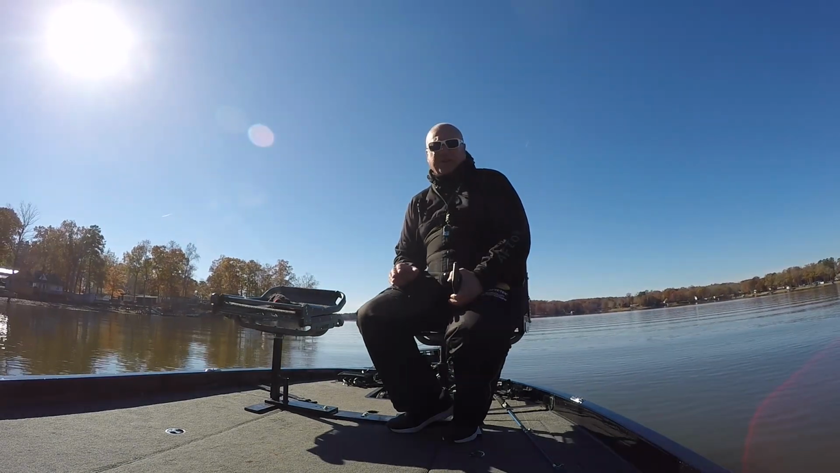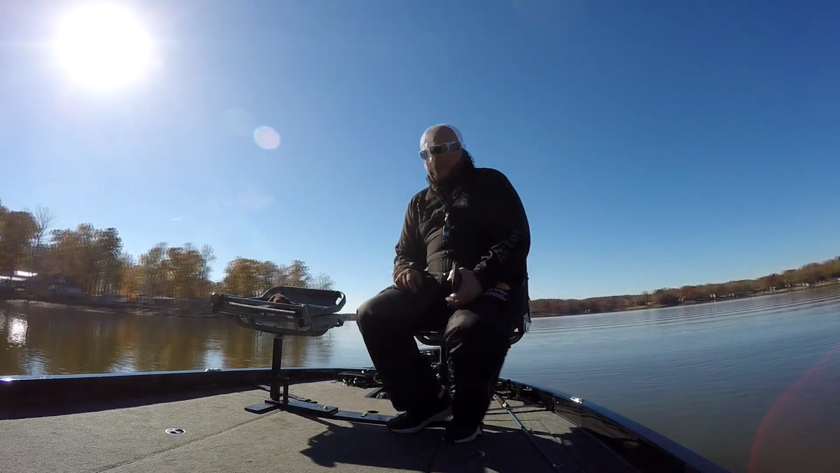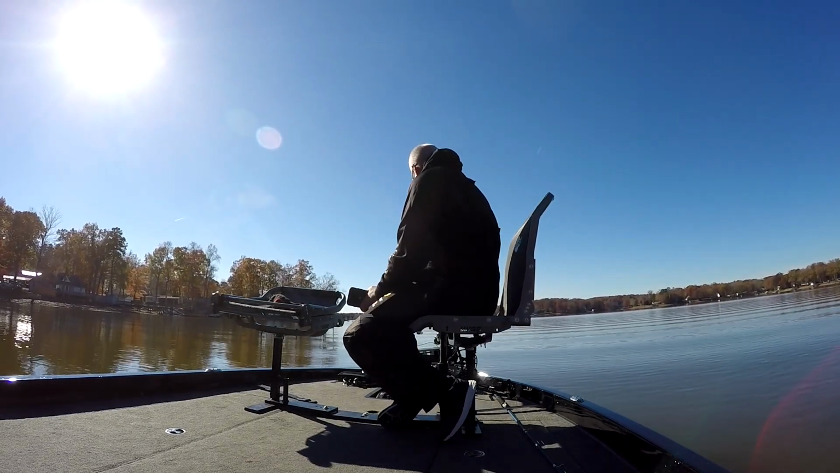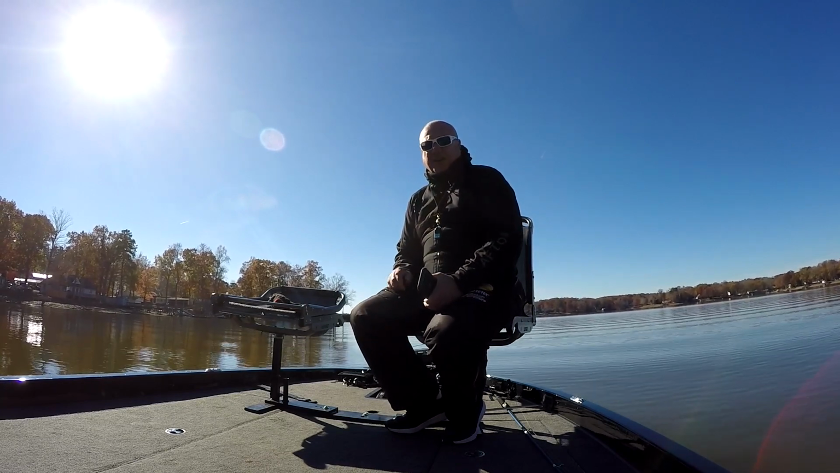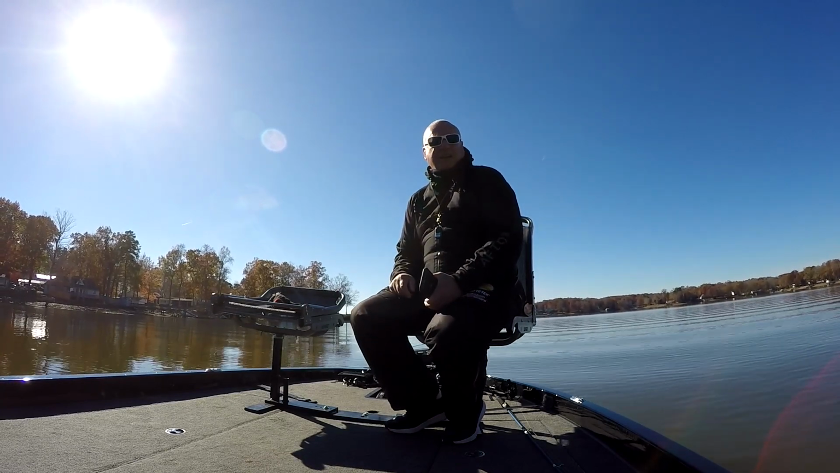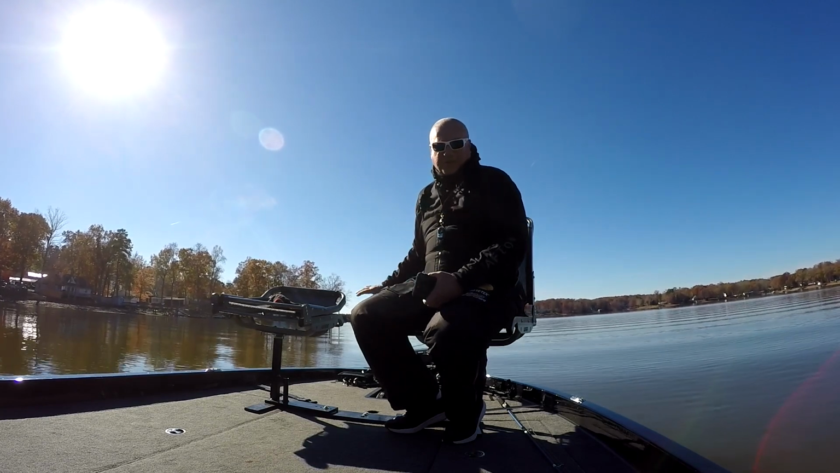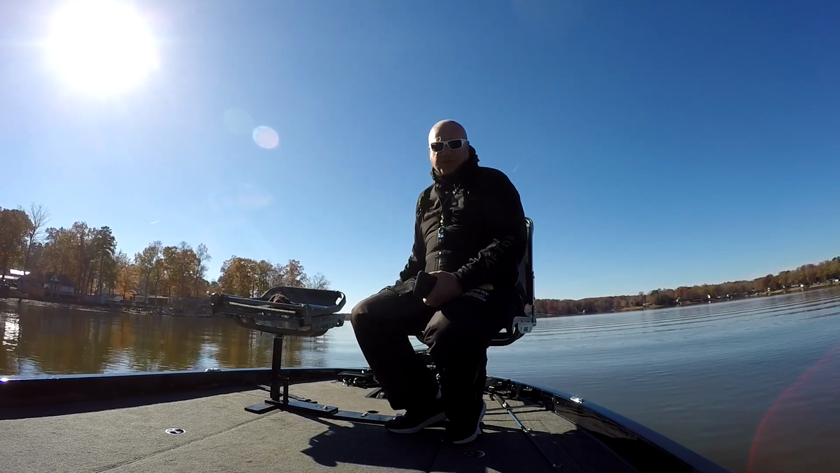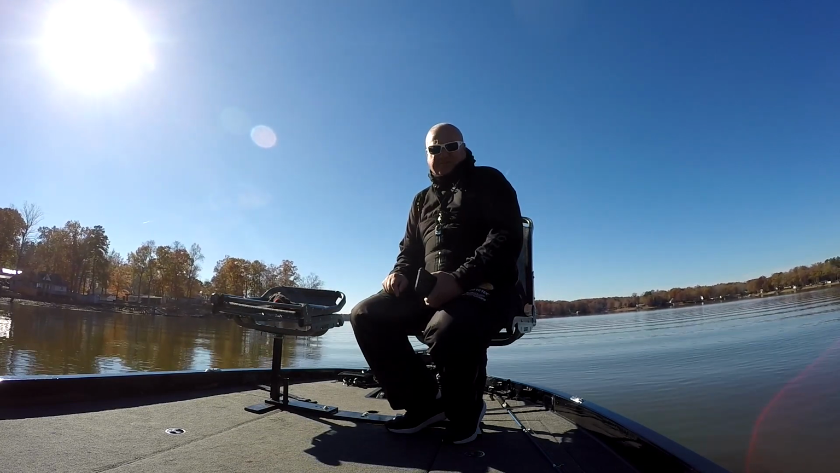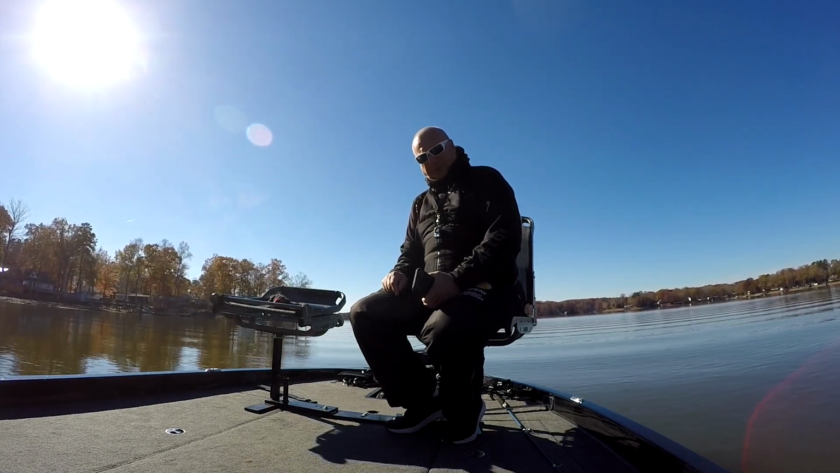I've got both units set up the same, and I'm locked on a brush. The trolling motor is spot locked, as you can hear it running around doing its thing, and I'm gonna use my cell phone to film the rest of the video of what the screens look like, and we can decide on which one's better.